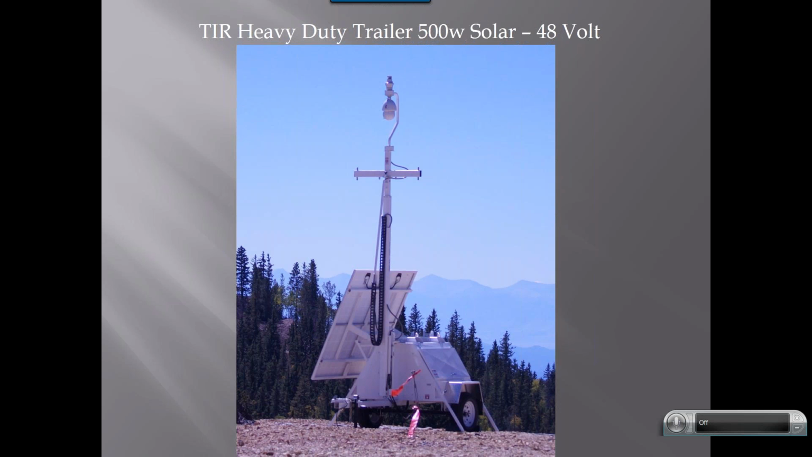This trailer is completely self-contained. The big solar panel that you see on the side of the trailer, just outside of the wheelbase, is a 500 watt solar panel. So you're going to be pulling in a tremendous amount of solar energy through that to charge the batteries. The batteries ultimately are what run the thermal radar and the hydra, and they're based on the solar pull from the solar panel. I'm going to have Dale Jones, who's with us, talk a little bit more about this trailer and some of the components that have made this a valuable tool for us.